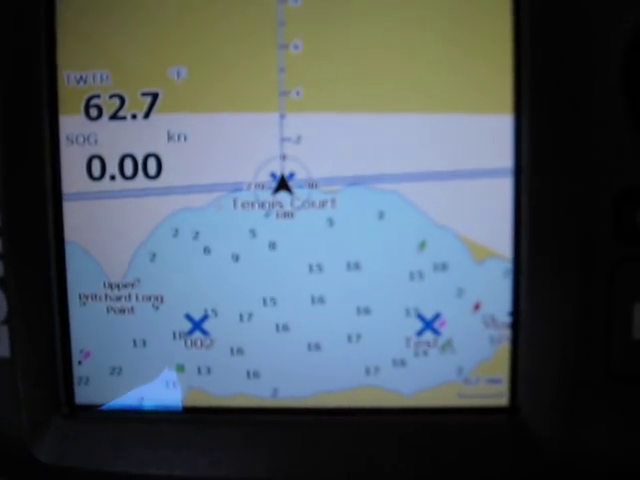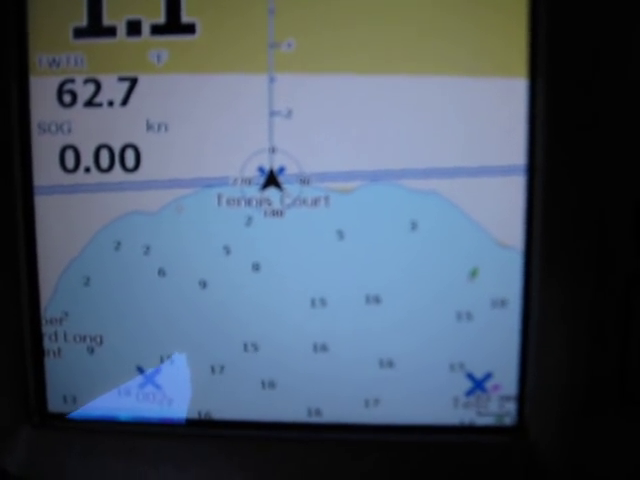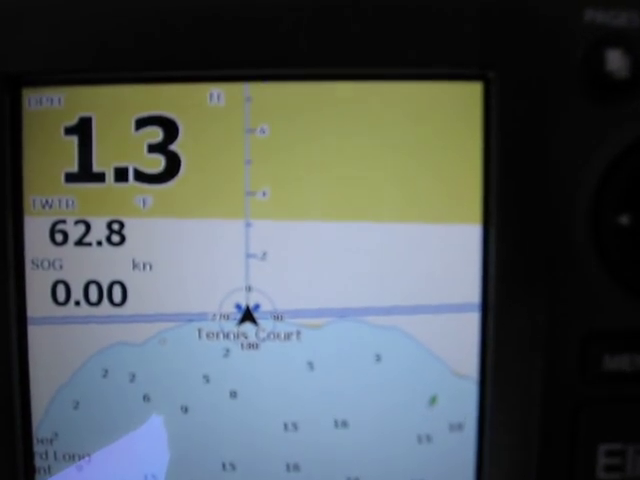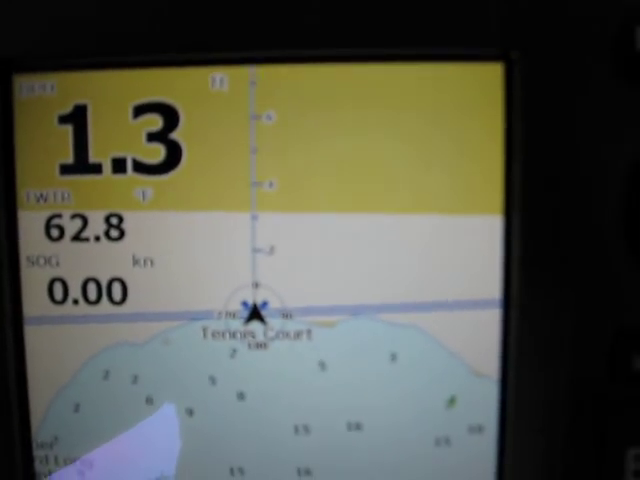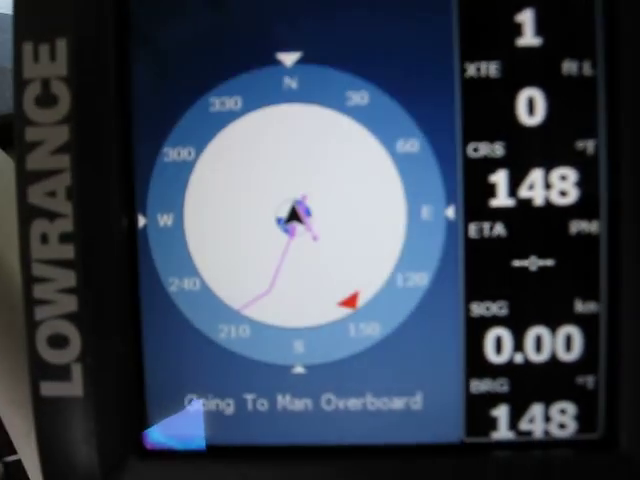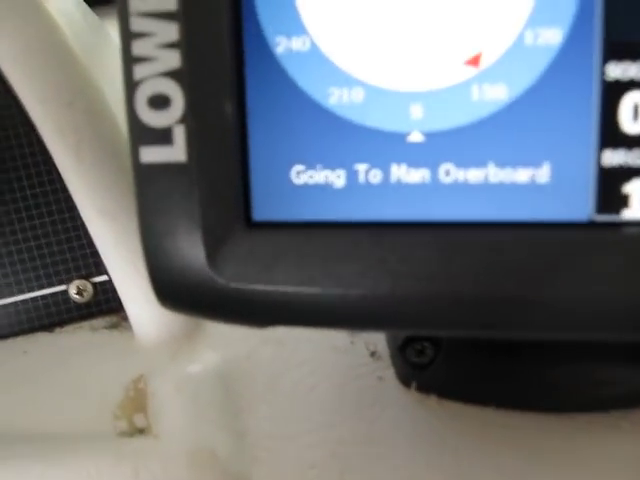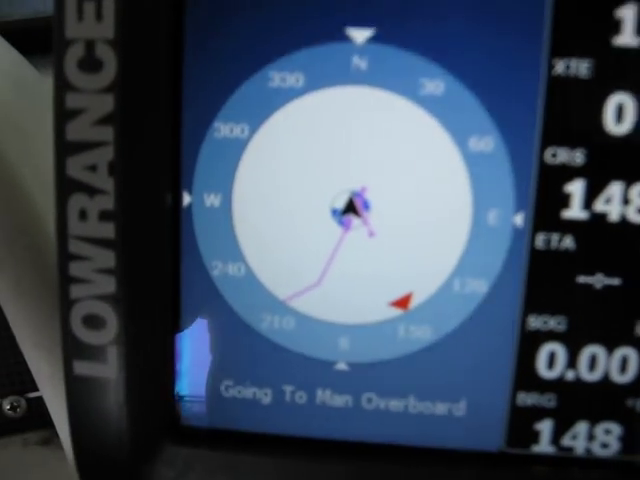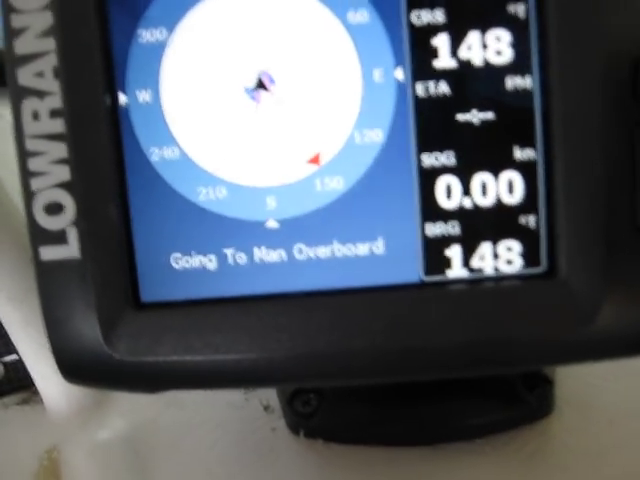There's 4 pages. You have the zoom in and zoom out buttons right here for the chart page. You can zoom in, punch the negative, and it zooms out. Or if you hit the 2 of them together, it's a man overboard. That's an important function that people need to know how to use. Push down on both of them like I'm doing there, and hold it for a second or 2, and it says now it's active. Going to man overboard. It's automatic. It's going to try to take you back to the man overboard function.